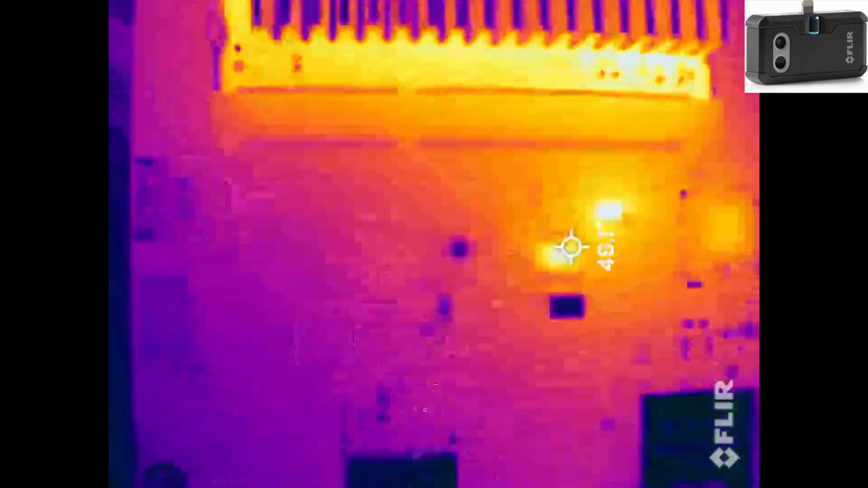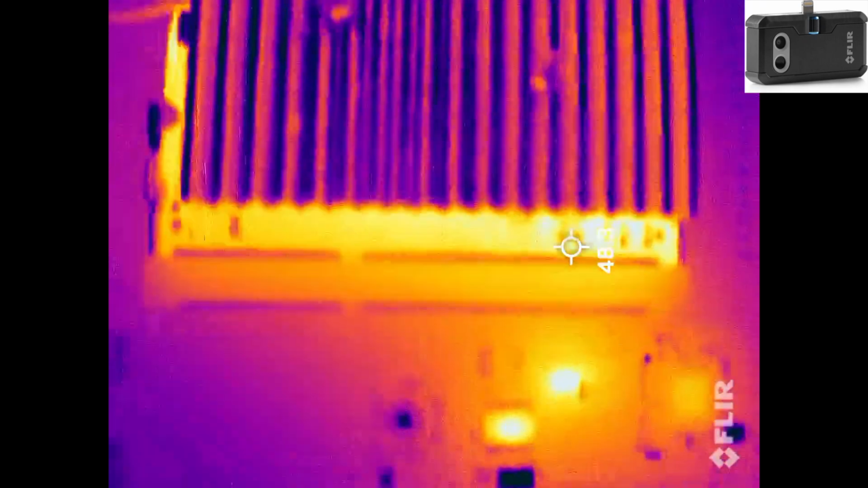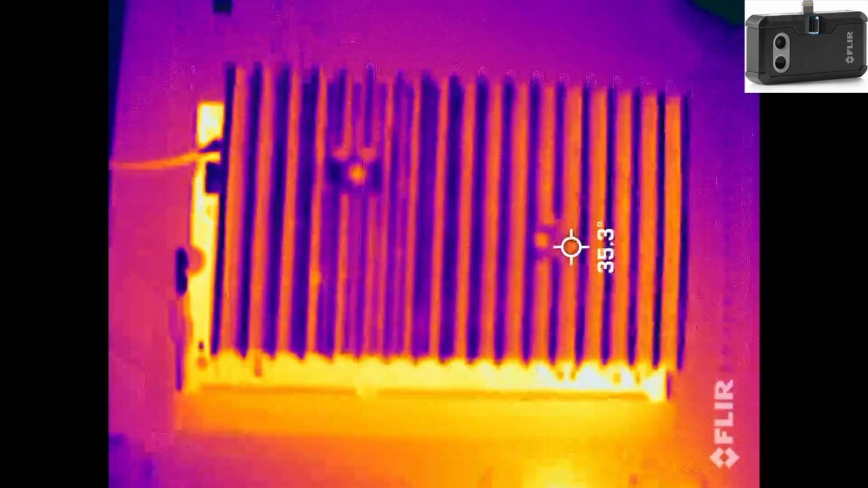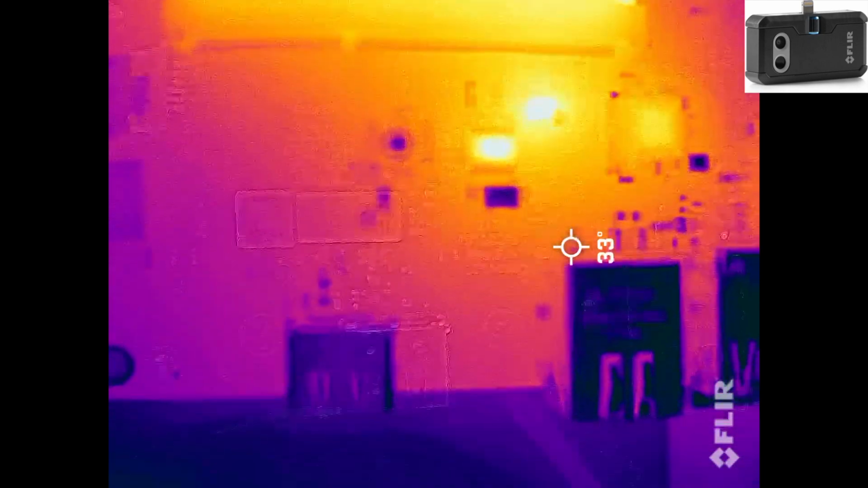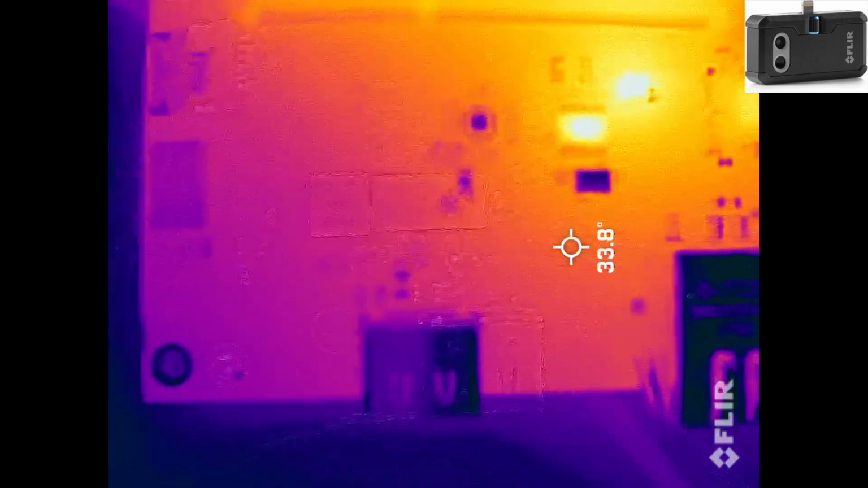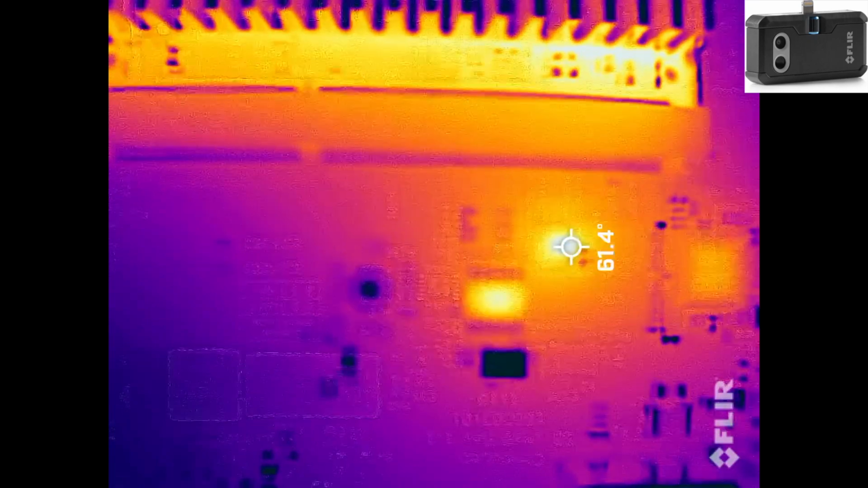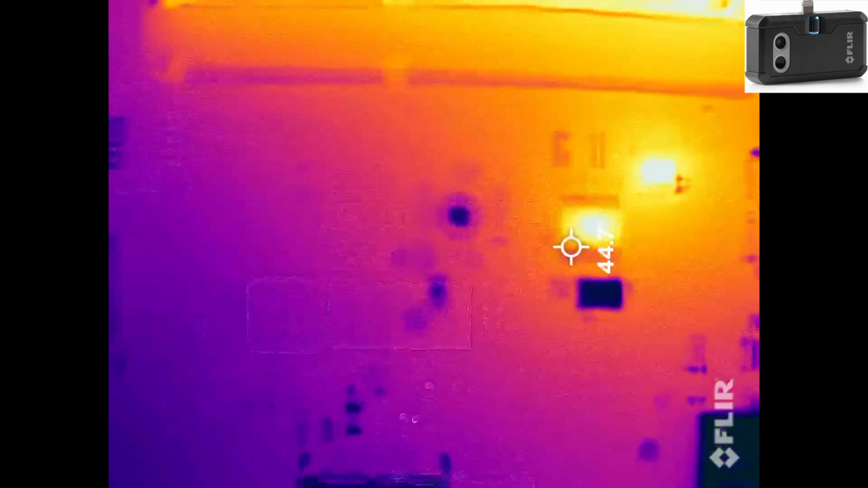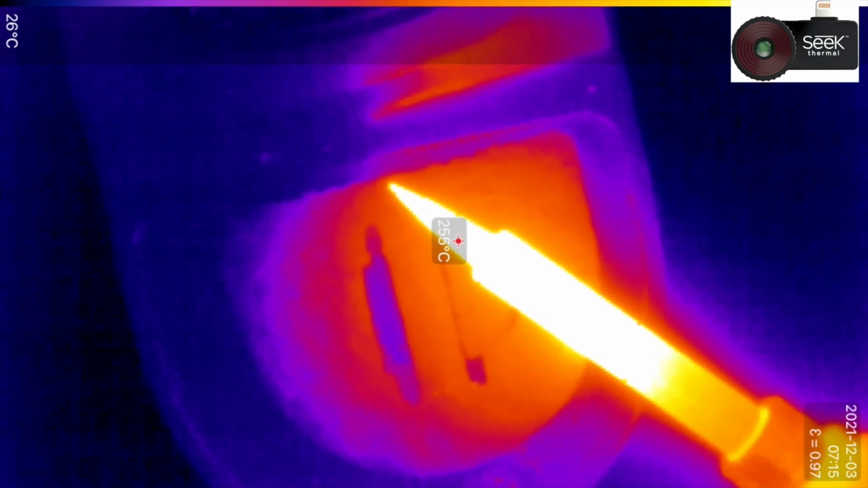Flir, because of its visual overlay, it's a bit easier to identify individual components, so you can resolve them better. But because its recording quality is so poor, it's also difficult to pinpoint exactly, especially if you're using a really small resistor, for example. Next, I want to compare the accuracy of both cameras.